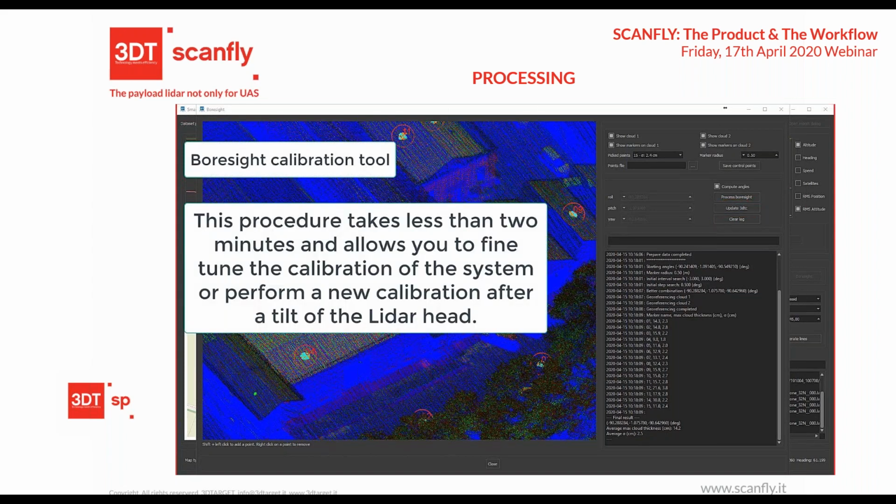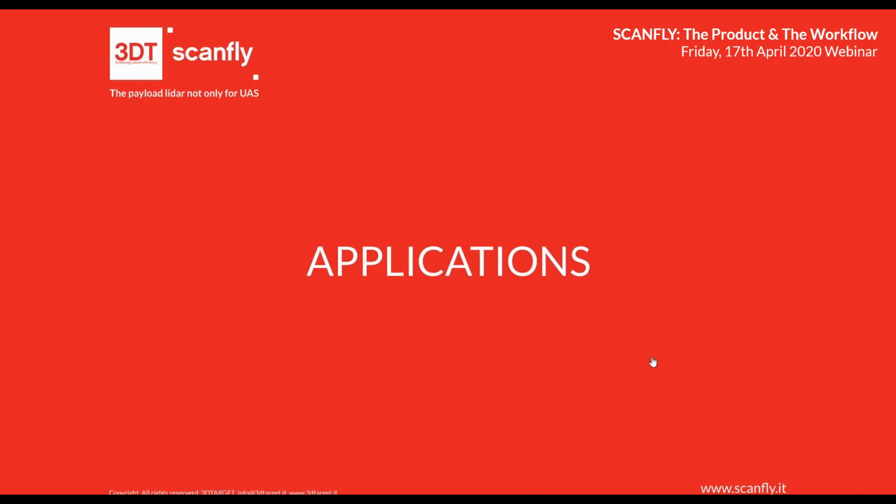And then you can update your calibration file, and 3DTC is the calibration file we are using, and even for the next you can use this calibration.